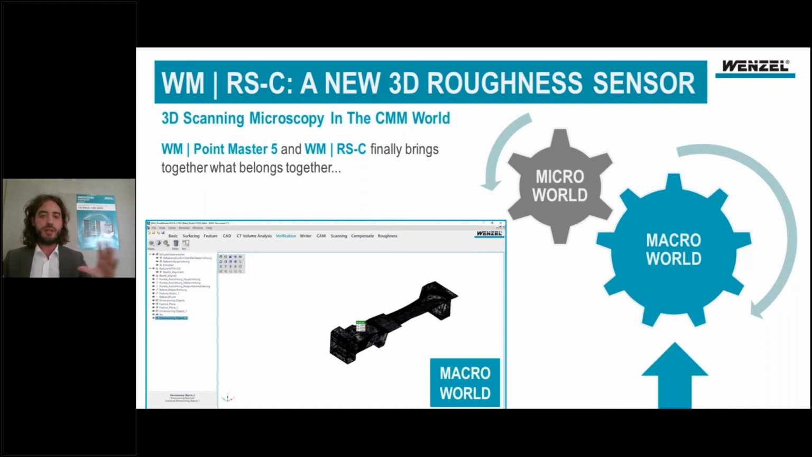We try to separate them, but they belong together. And that's exactly what we do with our solution, the combination of PointMaster and the RSC. We bring both worlds together, and you can see it in a little example. This is a turbine plate that has been measured.